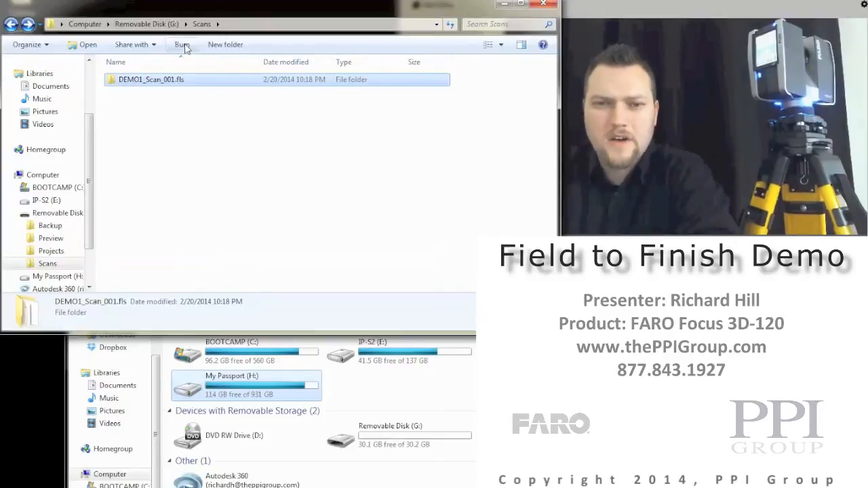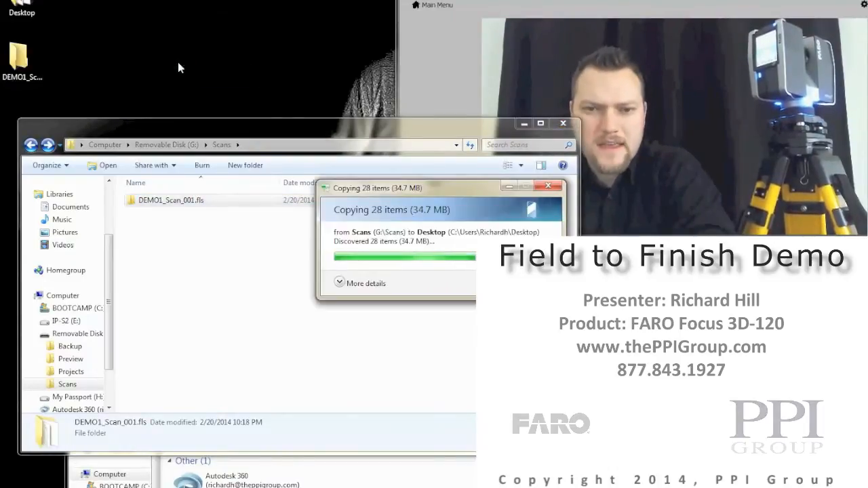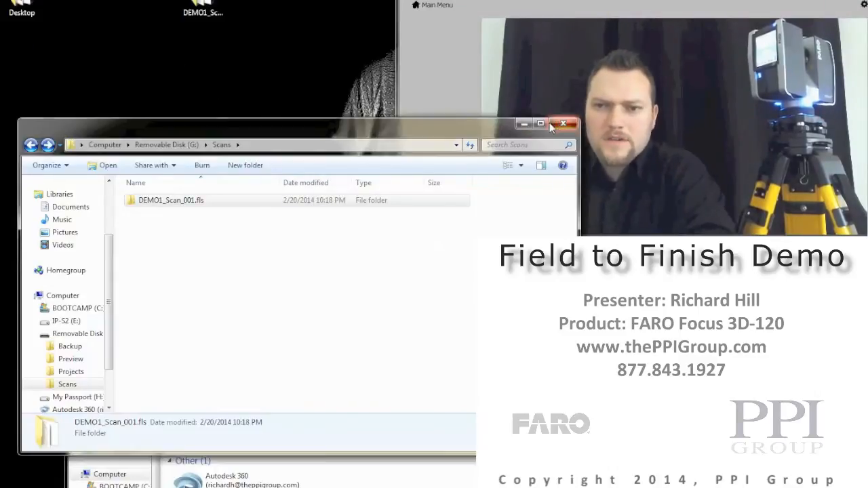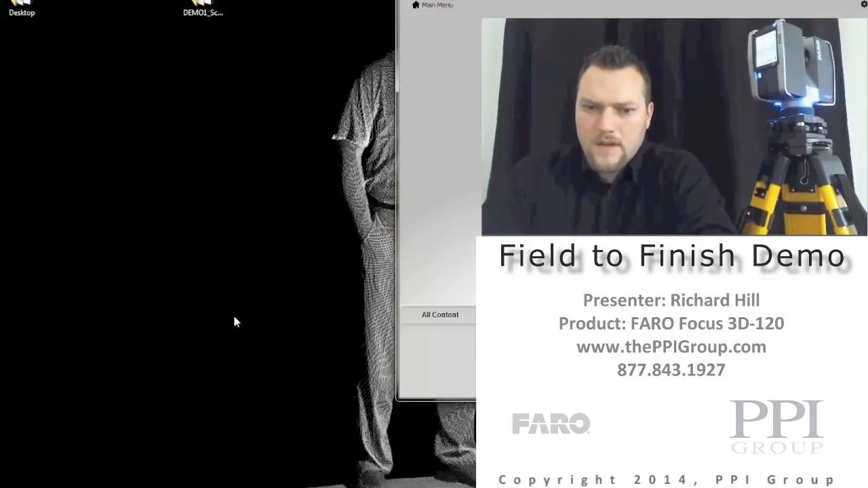Once I've gone into the scans folder, we'll see all the scans that are on this SD card. A lot of times I like to copy and paste this scan to my desktop or to a server, things like that. That way it works a lot quicker in the process of copying data and things like that when it's on your local drive.